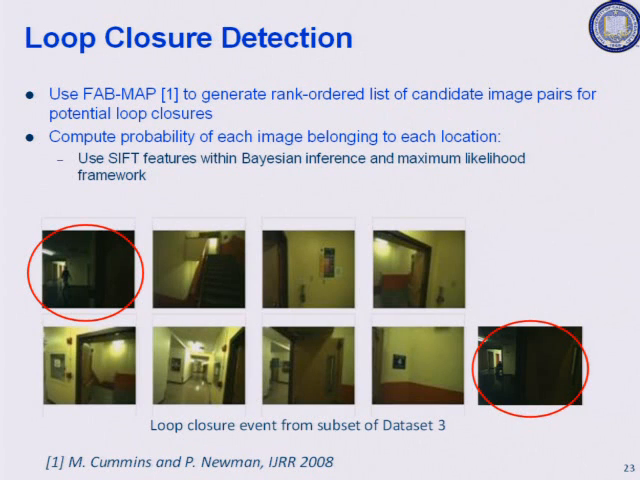There was a technique called FabMap introduced by Cummins and Newman in 2008. We can use images, and if you have a series of images and you start at position A, you walk around, drive around, and come back to the same or approximately the same position, it can detect that you're at the same location. So in this set of pictures, this is the third floor of Corey Hall. We walked around, came back, and this image is entirely different from this, but it detected that we're in the same location. I won't go into the details of FabMap, but basically it generates a ranked list of candidate image pairs for loop closures.